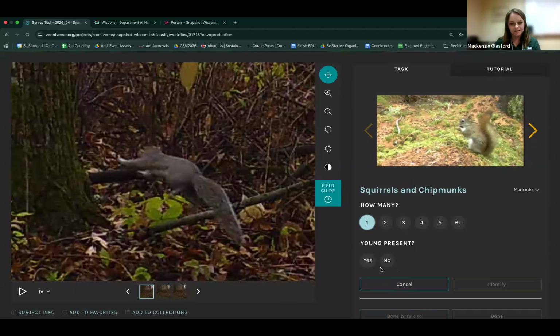How common would you say finding baby squirrels would be? Yeah, it can be hard depending on the species to tell young versus adult. For squirrels and chipmunks, the young would be a lot smaller than this individual right here. And also, sometimes you can only tell when you have an adult to compare to the young. So in this instance, I'm comfortable with saying it's no for young present.